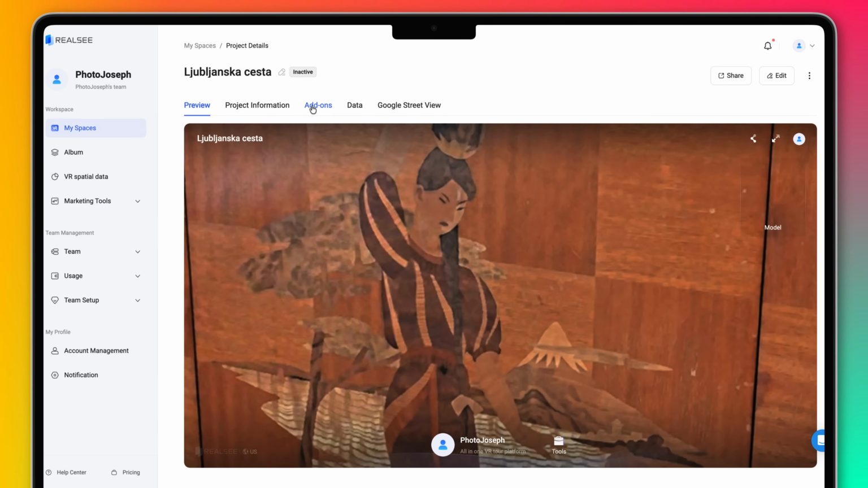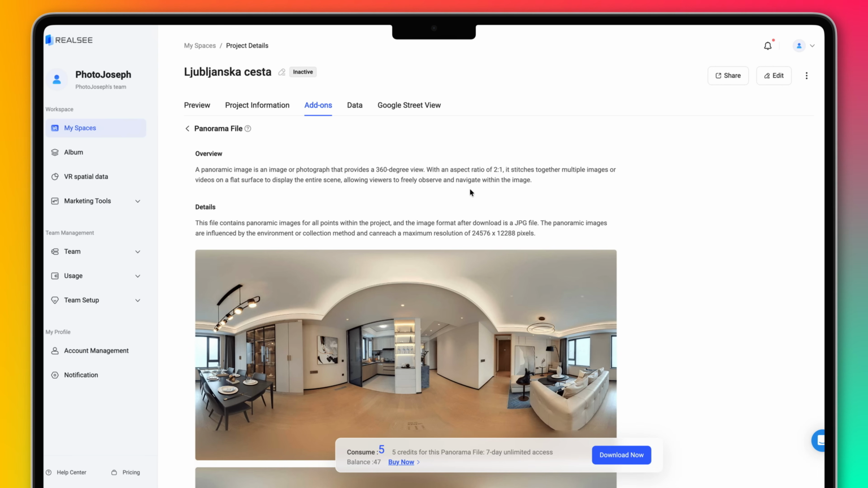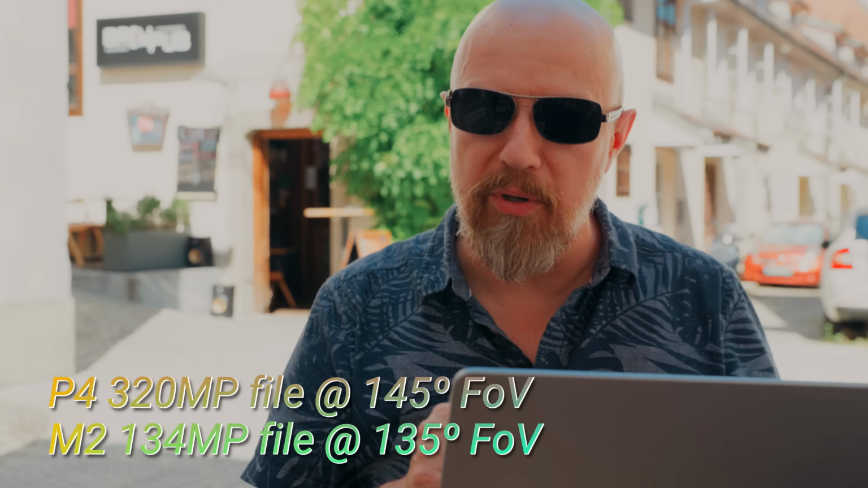One of the things you can do in here is download a 360-degree panoramic file of your project. Where you used to be able to download this at just a 134 megapixel file, you can now download a 320 megapixel file. So it is a much, much bigger full 360 panorama file. Also, these files are a little bit higher field of view. They're now at 145-degree field of view where they used to be 135.